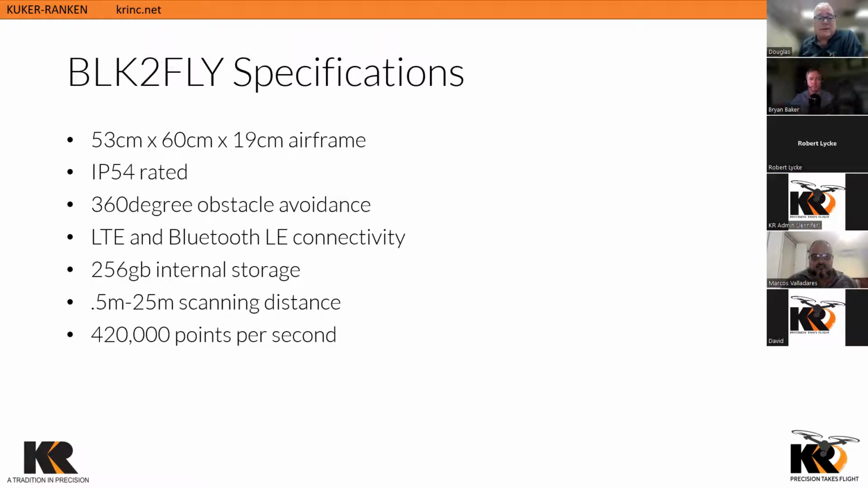And as Brian mentioned, it is using the data that it's collecting to also prevent it from striking a surface. It can be connected over Bluetooth LE, or low energy, or over LTE, and it's got 256 gigs of internal storage, which might not sound like a lot of storage to those of you that are familiar with the photogrammetry world, but this is LiDAR data. This is basically just binary data. And so this binary data is quite small in the amount of storage that it requires, and it's also very, very fast to write.